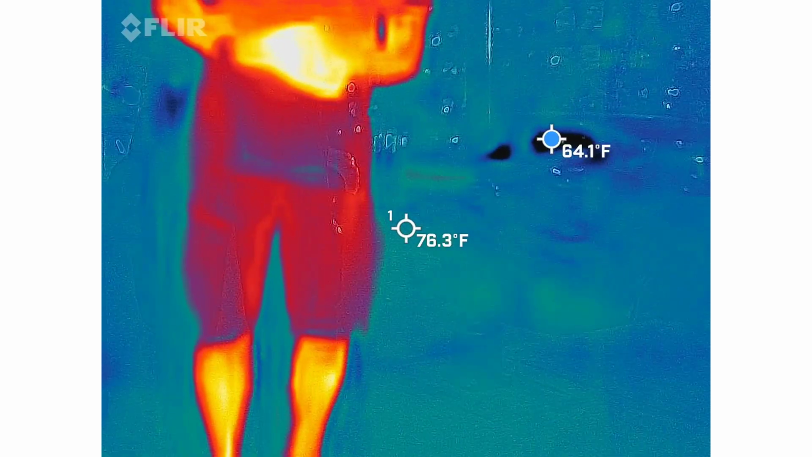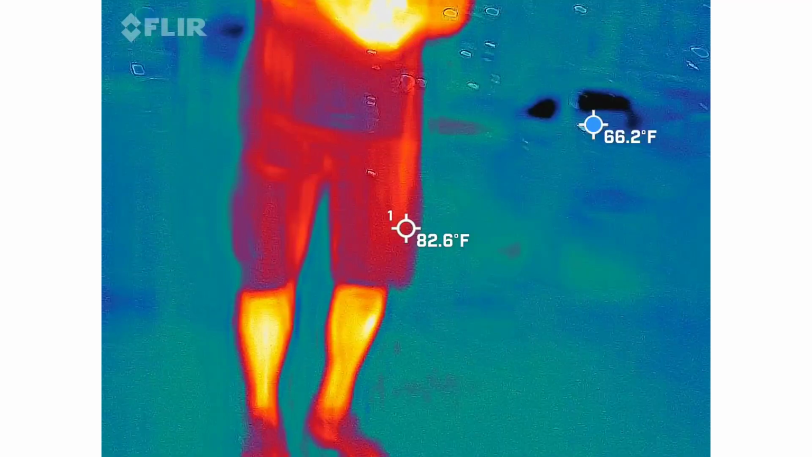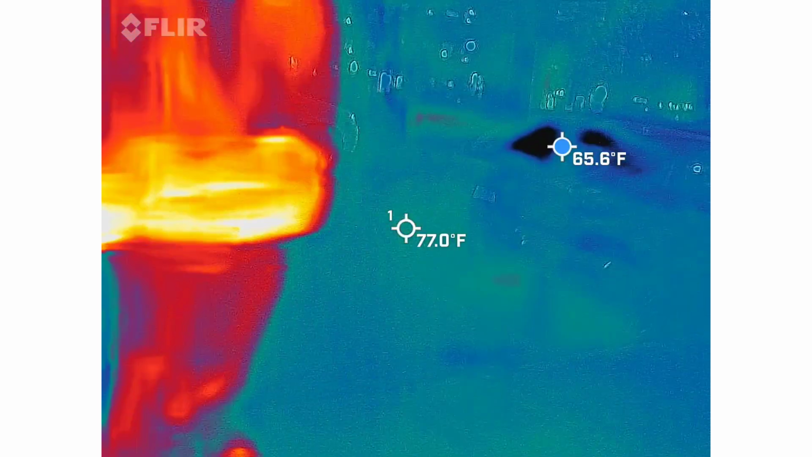So, let's get everybody back up off their butts before somebody falls asleep, because Brittany's looking at me like, yeah, we need to get back to work. So, we're going to go across the street. We're going to talk about Aunt Bonnie and see what we can capture over there.